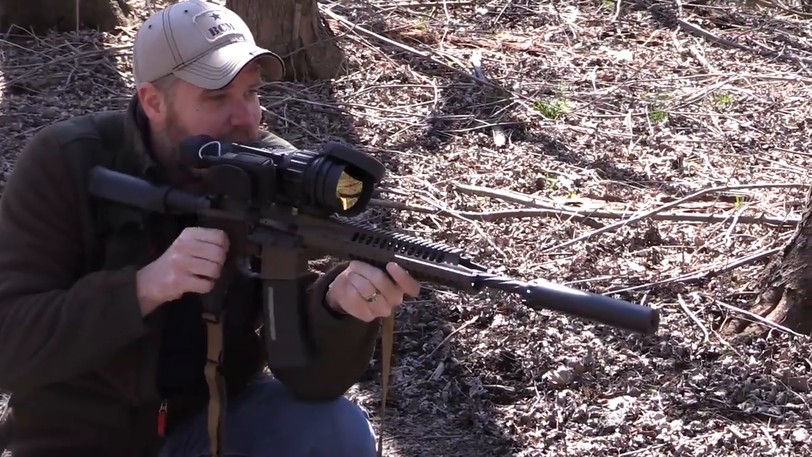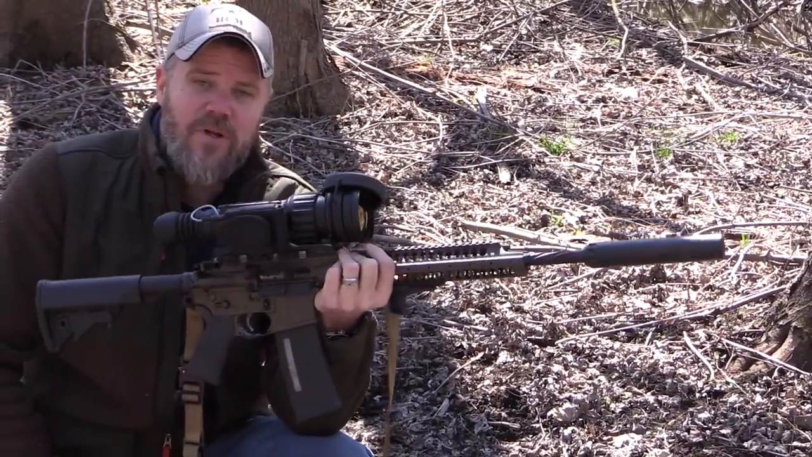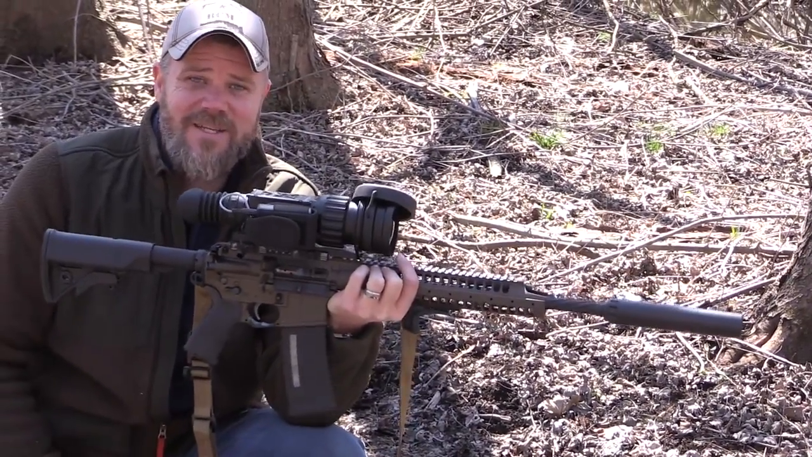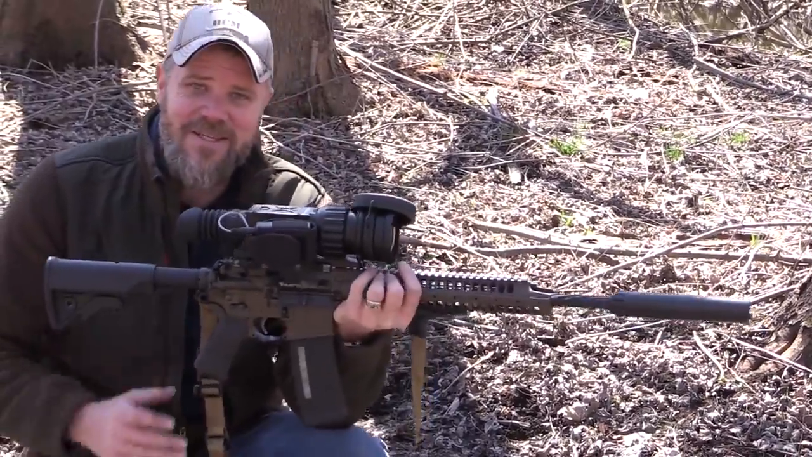So it does look like these 90 grainers are hitting just a little bit further to the right, but still pretty close point of impact. Definitely good for practice. So I'm gonna stick with the SSTs probably for hunting. So, man, this is a really, really cool setup. Holy cow, I cannot wait to get this thing out to Texas.